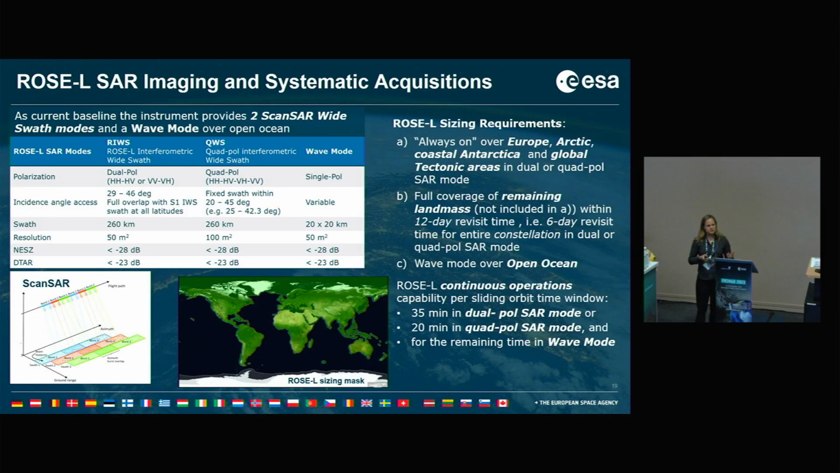We have also here some sizing requirements, so the system should be always turned on over Europe, similar to Sentinel-1, also for the Arctic and coastal Antarctica, and over global tectonic areas in dual or quad-pol mode, and full coverage of the remaining land masses, which are not included in this, should have a 12-day revisit time or 6-day depending on the number of satellites that are up. And dual or quad-pole mode needs to be decided on the application. And then the rest in wave mode over open ocean.